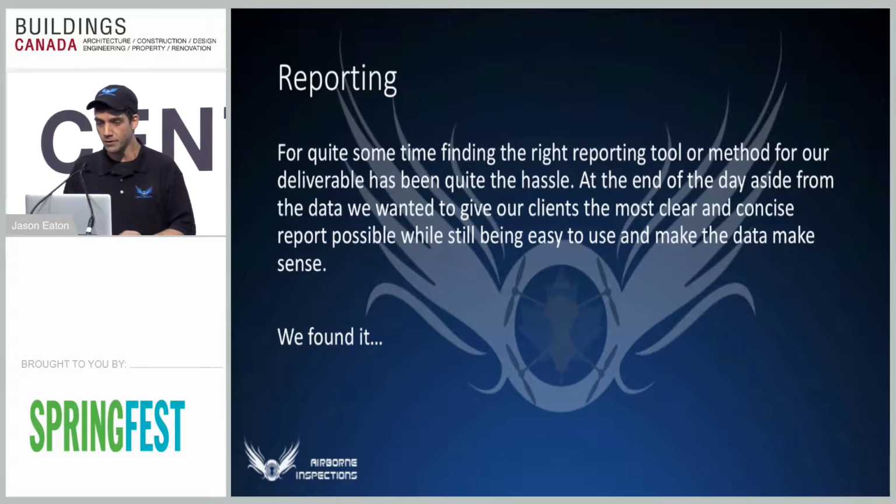We'll talk about reporting for a sec. And I think this is probably one of the most important parts of this whole aspect: what do you get at the end of the day? We've spent a lot of time and trouble trying to find the right type of system to provide a deliverable for you. And we think we've really nailed it.